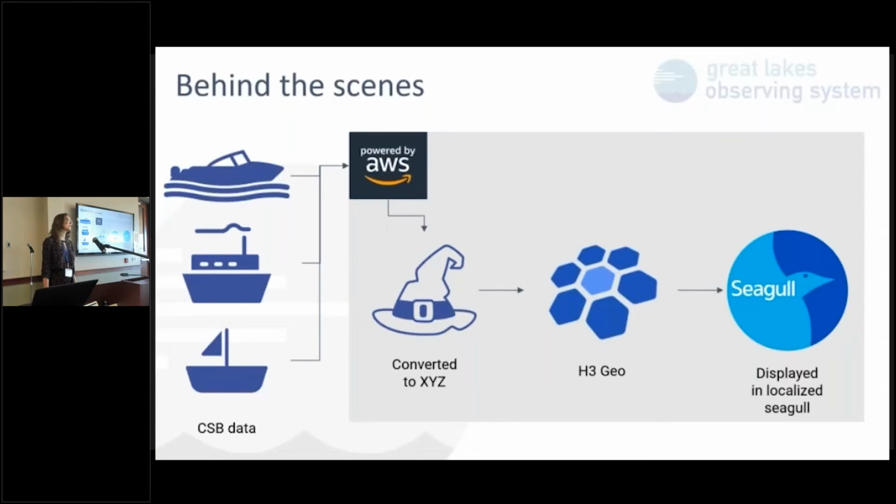So how does it work on the back end? Our volunteers are out collecting data, and that gets automatically harvested and sent to the GLOS cloud. Once there, it gets converted to XYZ data that we send a copy of to the DCDB as an IHO trusted node.